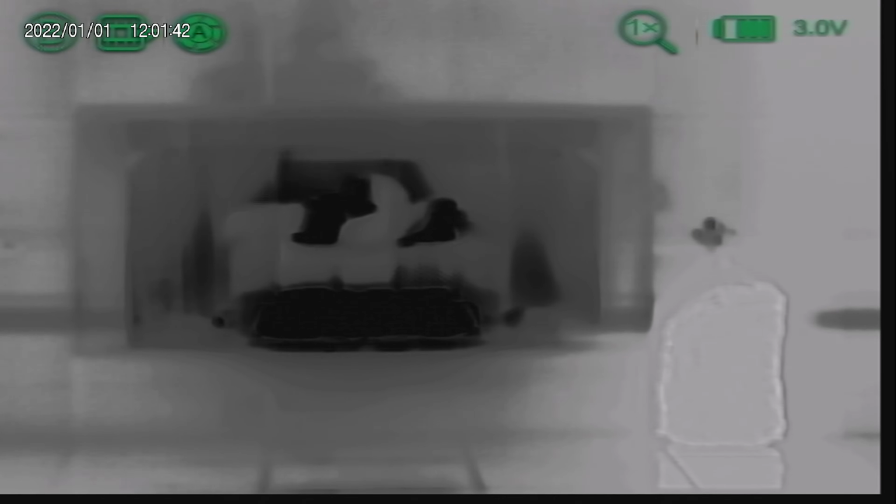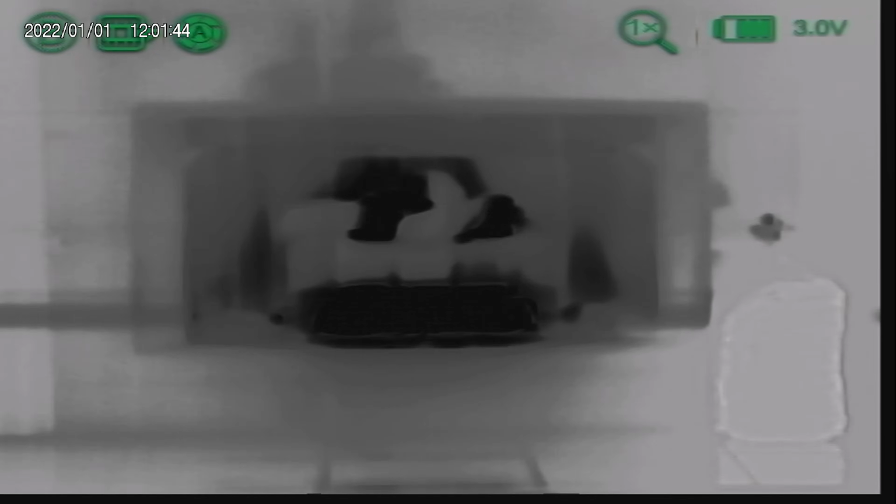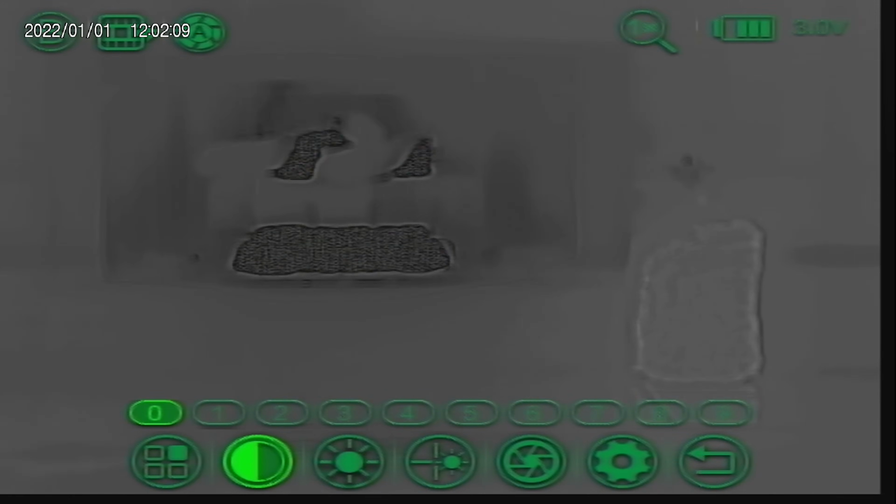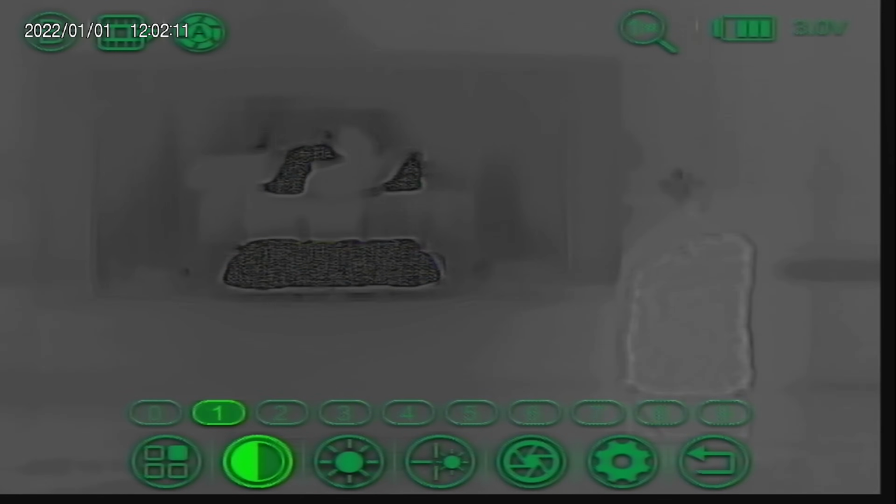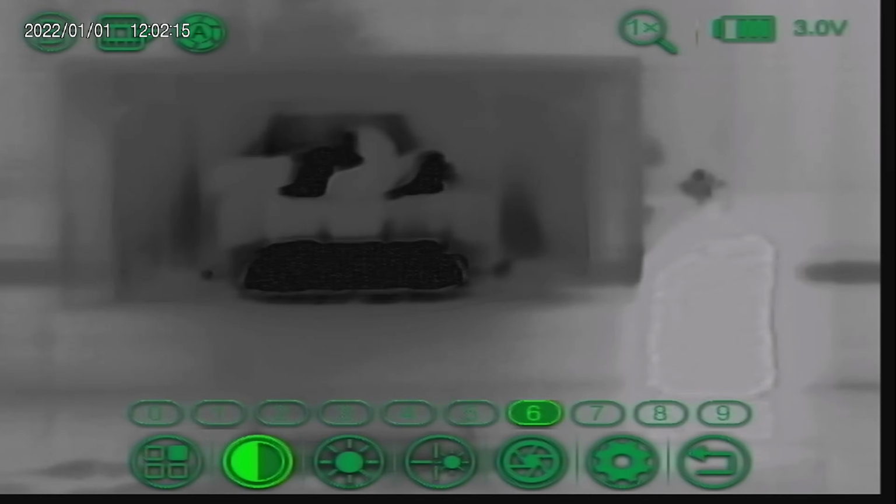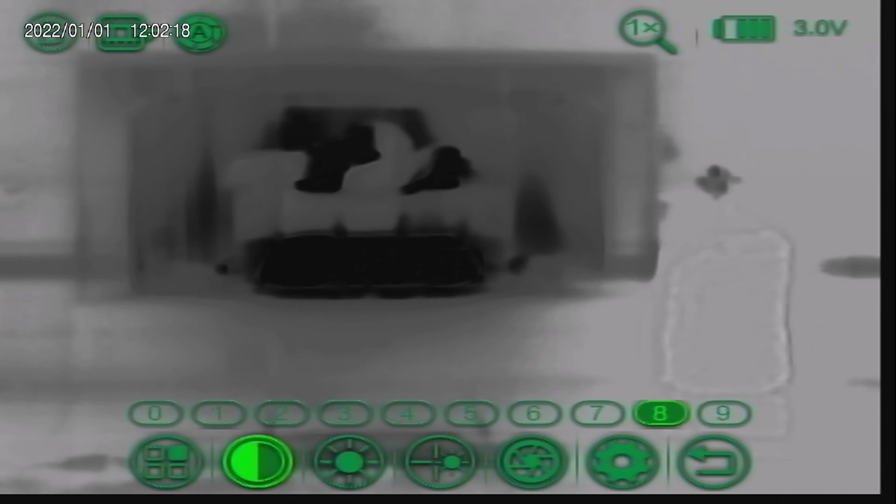Now it's very normal for thermal sensors in this category to completely crop out the direct fire region of the fireplace, and that holds true for this. But I feel like a reasonable amount of data was retained and certainly should cover you for most of the ranges that you would need for practical use.